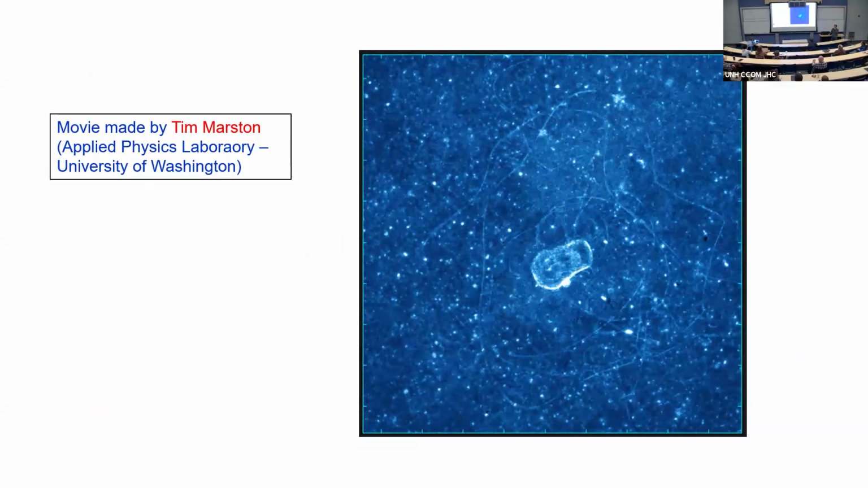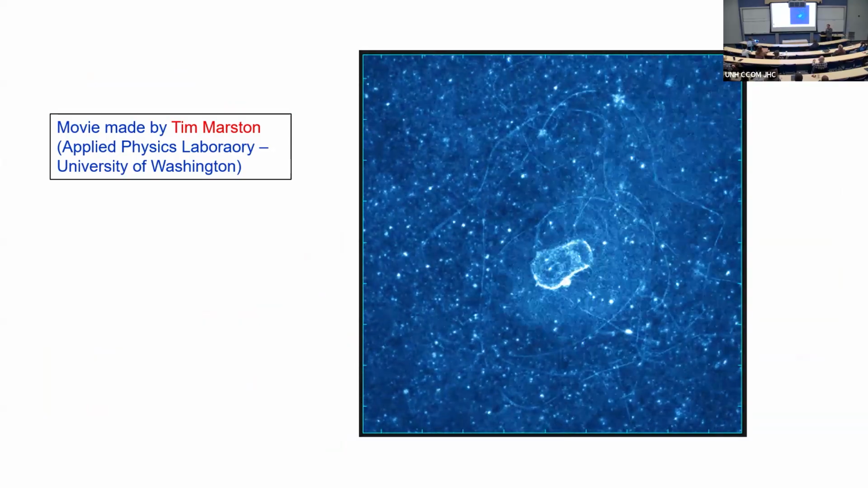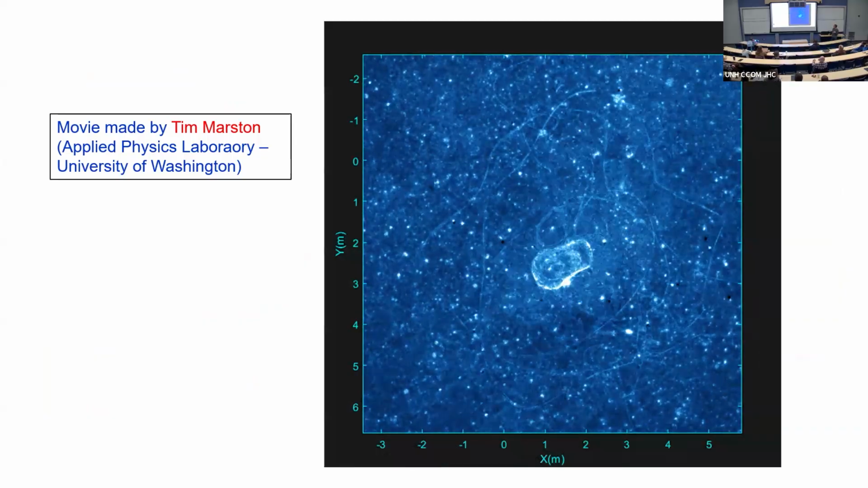Is it zooplankton? It looks like it, doesn't it? Looks like you've got a microscope and it's like a petri dish and you see bacteria moving around. Well, it turns out that's not what it is. So look at the scales. That's 9 meters by 9 meters, right?